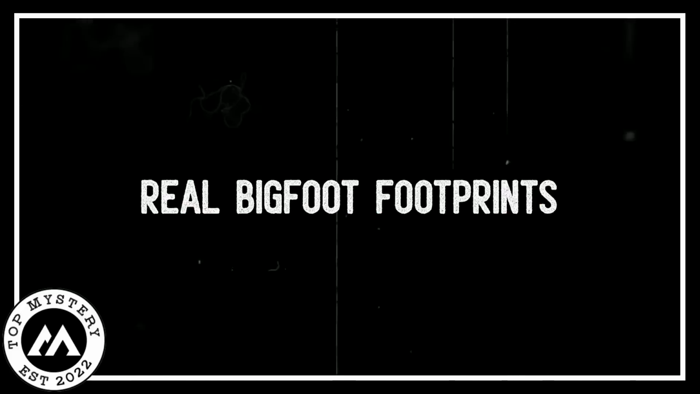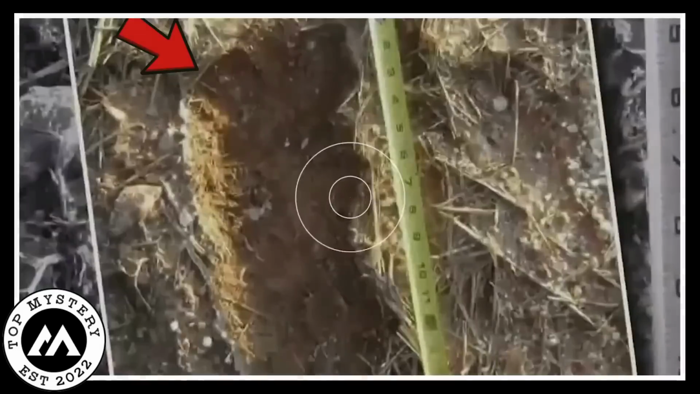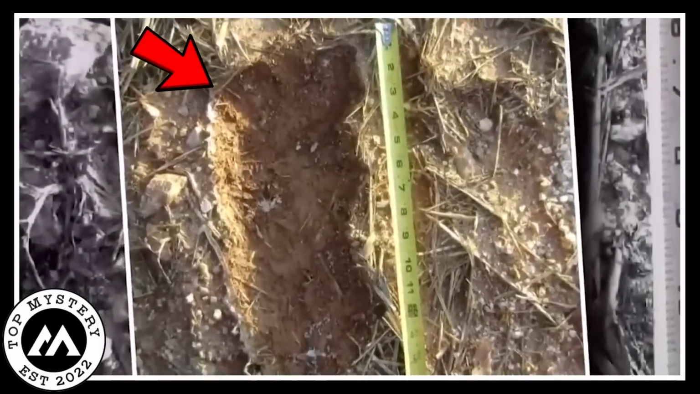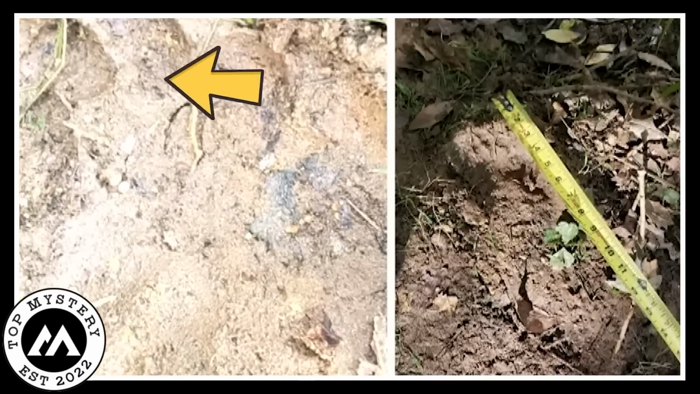Real Bigfoot footprints. In a mysterious forest, some curious scientists found something really amazing. Huge footprints that could only belong to Bigfoot, the mysterious critter. These prints pressed into the soft ground were like nature's secret communication. The scientists, with wide eyes and amazed faces, carefully measured and looked at the giant footprints, their minds filled with